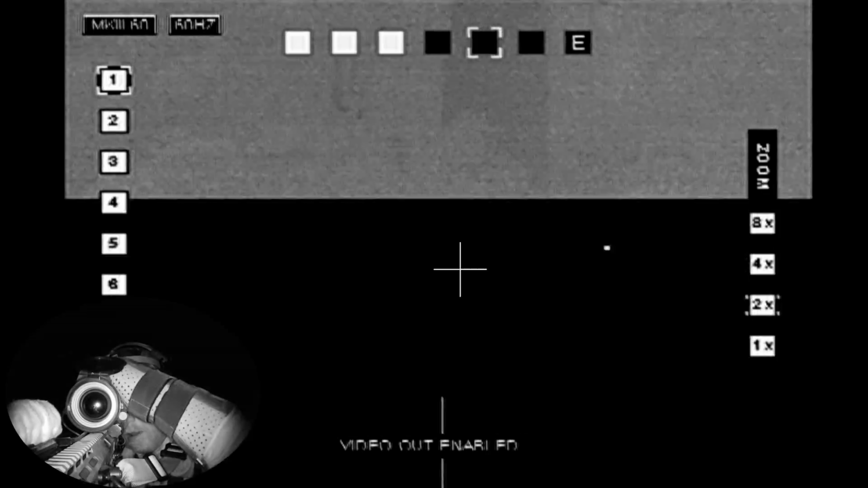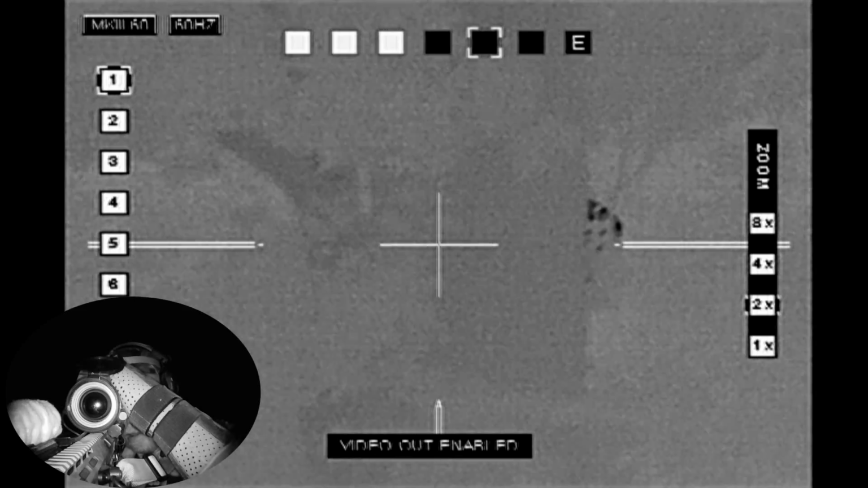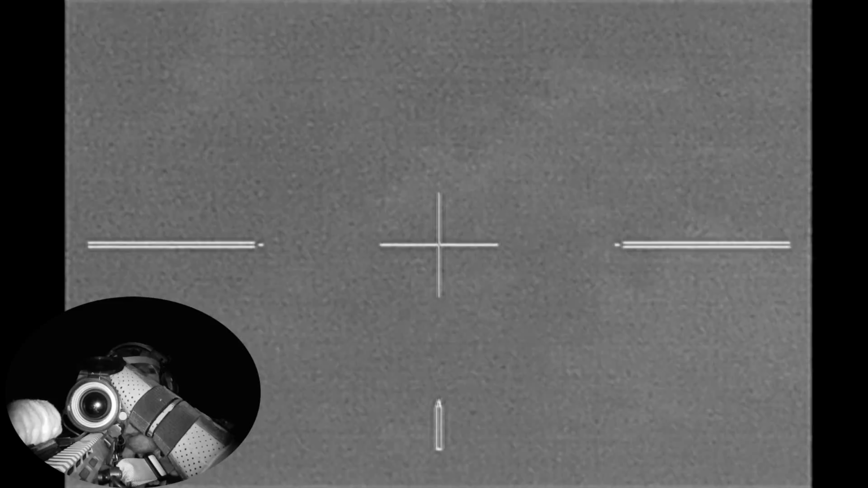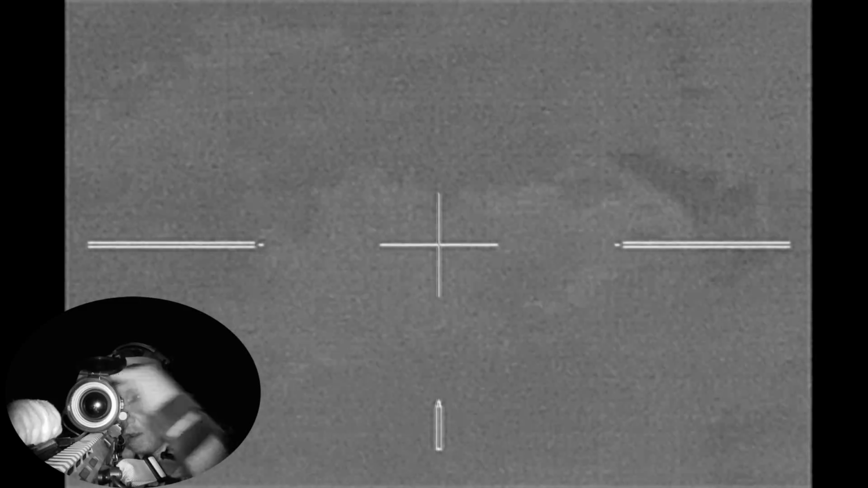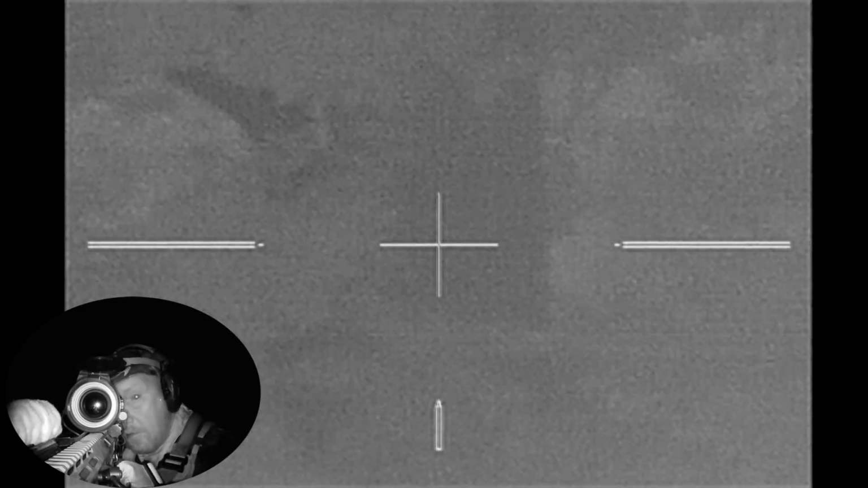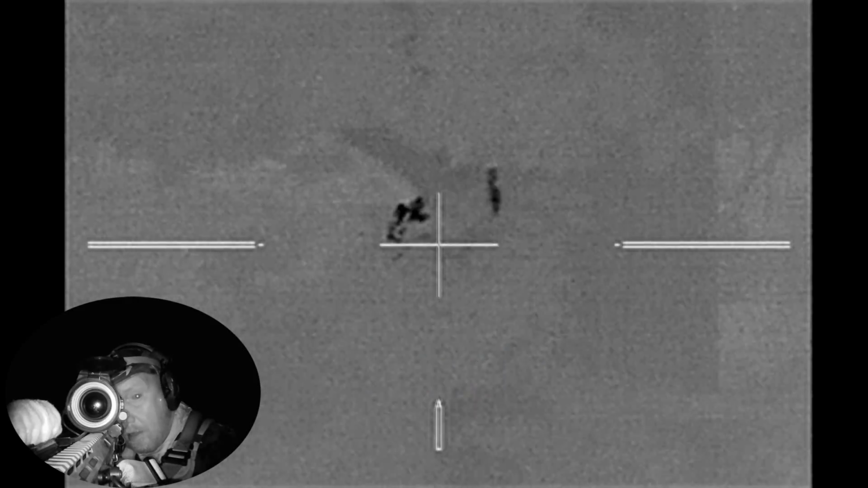So I've got a larger hog that you can see right here, then a smaller hog off to the left. There's the smaller hog, but it's over by some petroleum tanks. So I'm going to concentrate on the larger hog, which turns out to be a tripod sow.